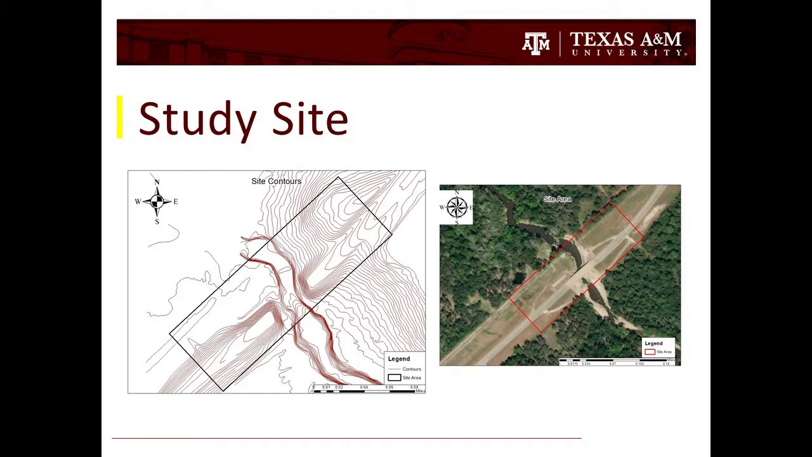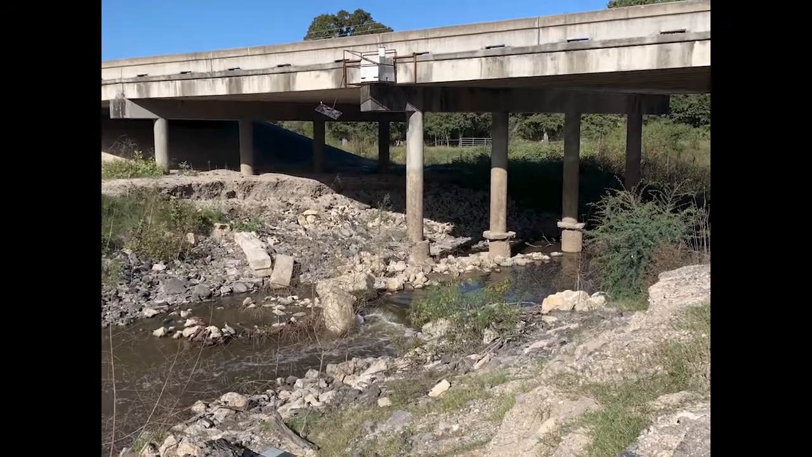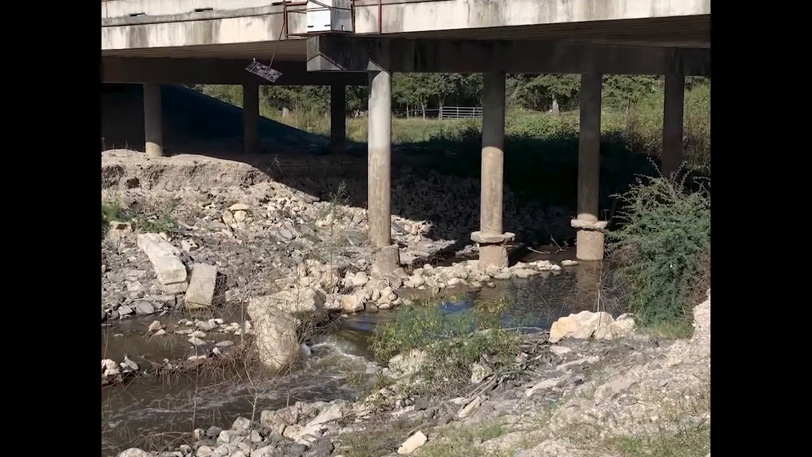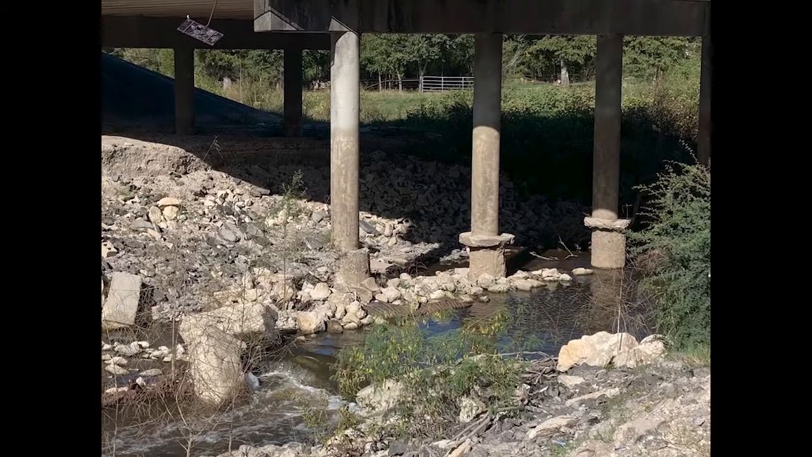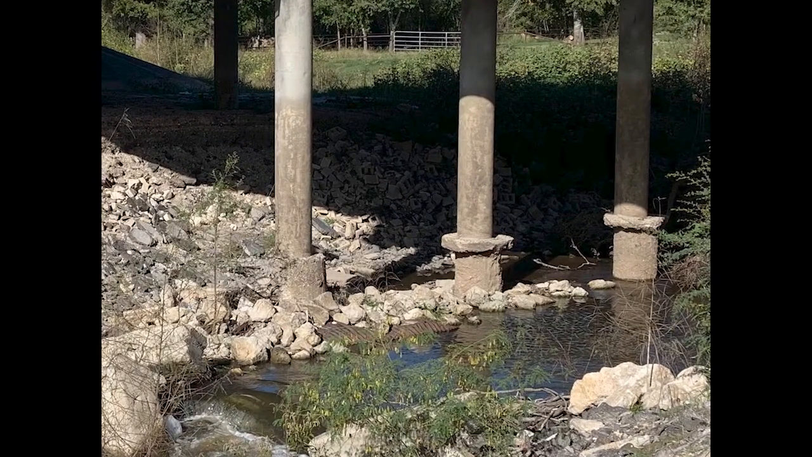Here you can see two site maps that we created. One is the contour map showing the contour lines along the stream of the creek, and the other is an ortho map so that you can see the overview of the area studied. These eroded columns are the reason that the Texas Department of Transportation would want to come in and redesign the bridge using photogrammetry or LiDAR rather than a traditional survey, so that they could create a 3D model of the bridge that they are designing.